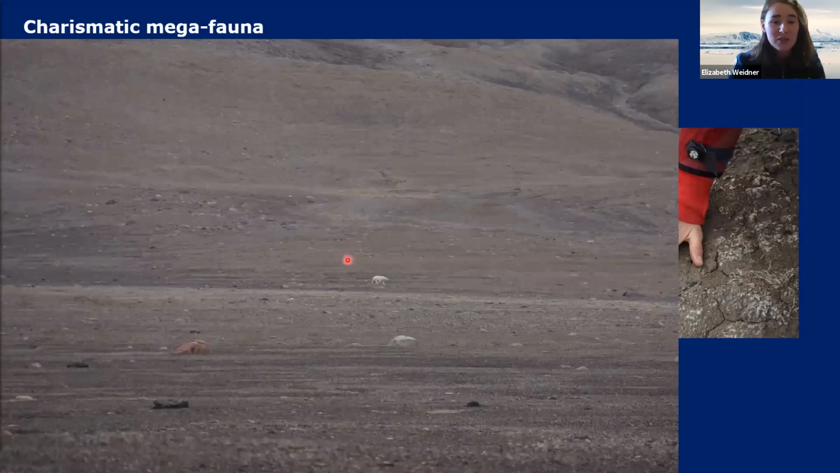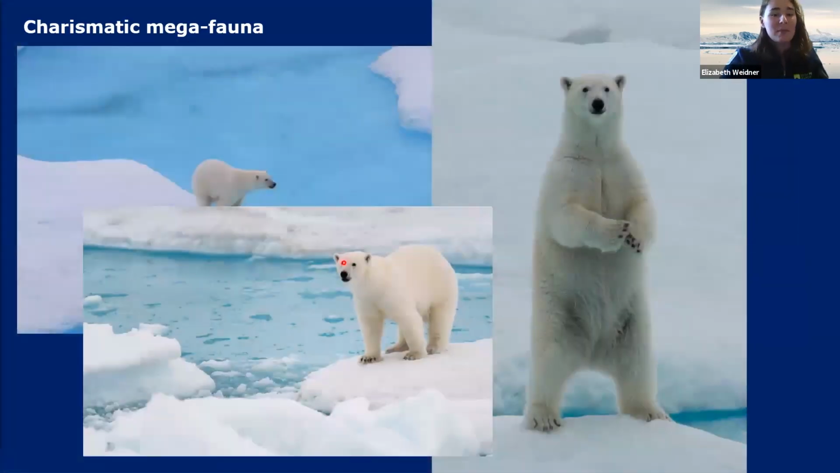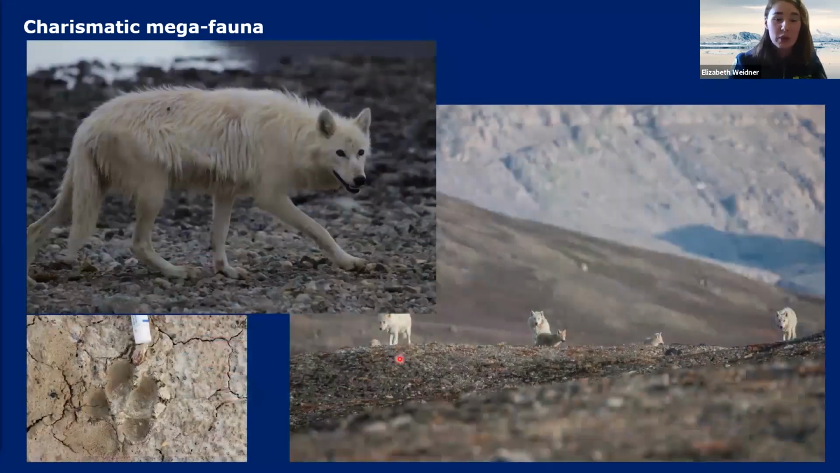And for the rest of us on the ships that didn't get to see the polar bear, we did see other polar bears. So the polar bears hung out on the ice as well. This one was particularly charismatic, photogenic, rearing up and jumping between icebergs and scratching his or her head with his feet. So that was fun.